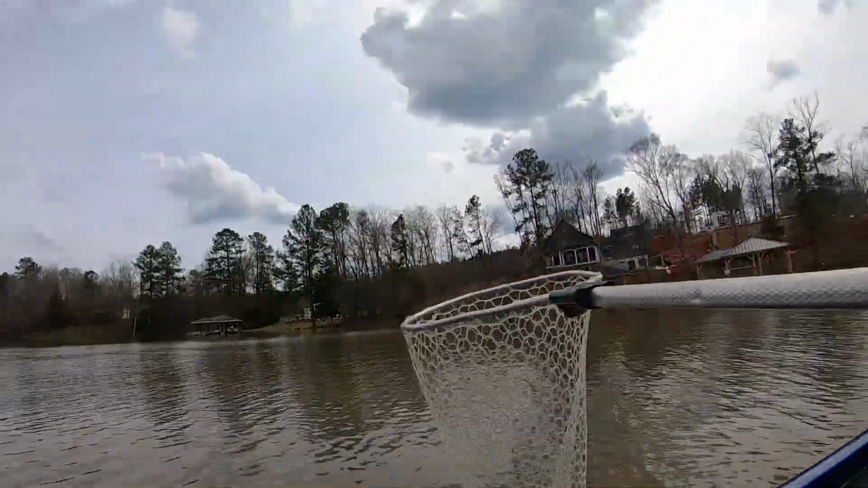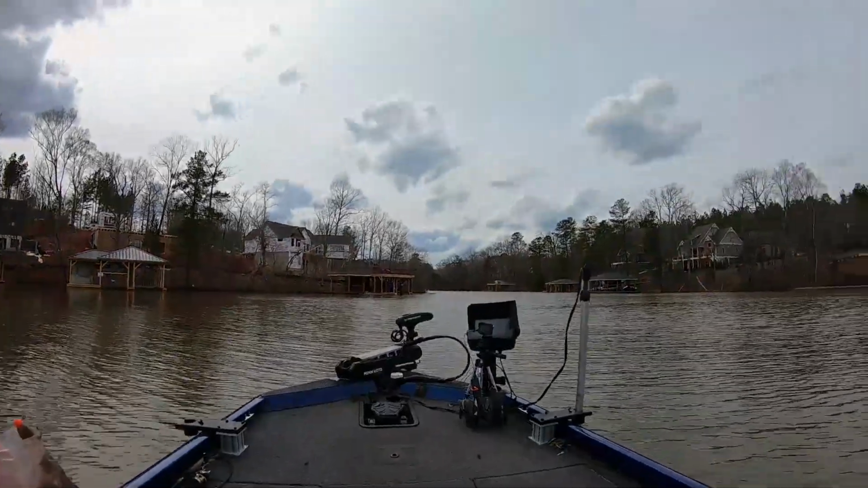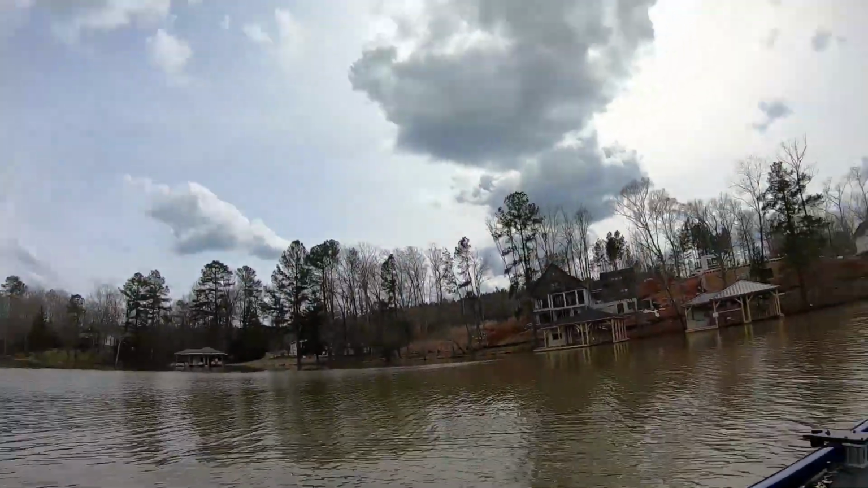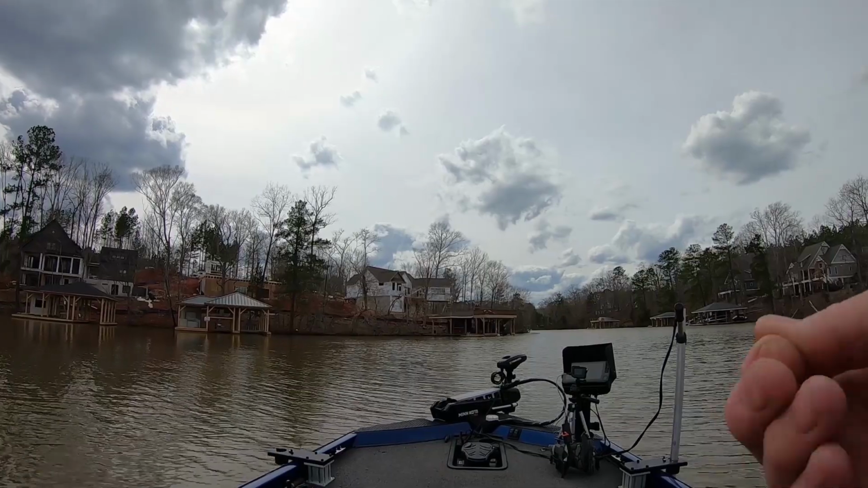That's a nice fish too. Wasn't expecting him to be that big. Didn't look that big. I'm gonna throw back over there. But I'm still in the same area, guys. I just haven't moved. Like I caught the last one, I was back about the boat length. I'm just moving very slowly. Every once in a while, I'll pull up a little bit. They're very hard to spot. Like I showed you, they're on the bottom.